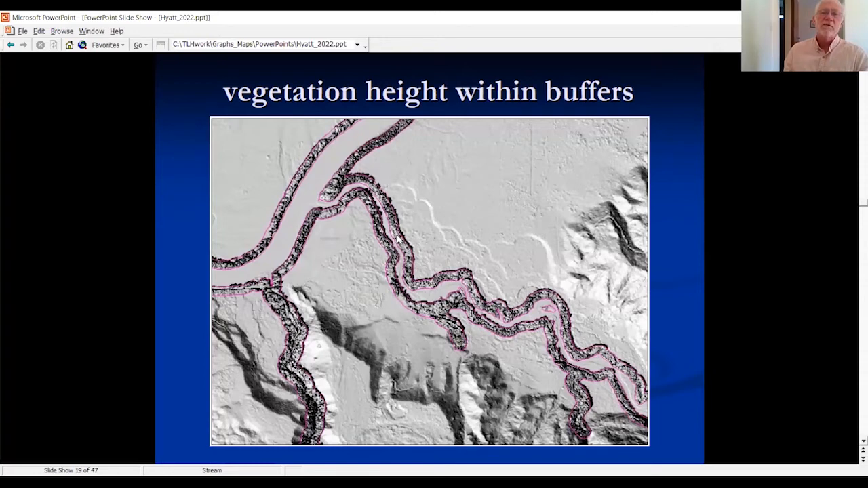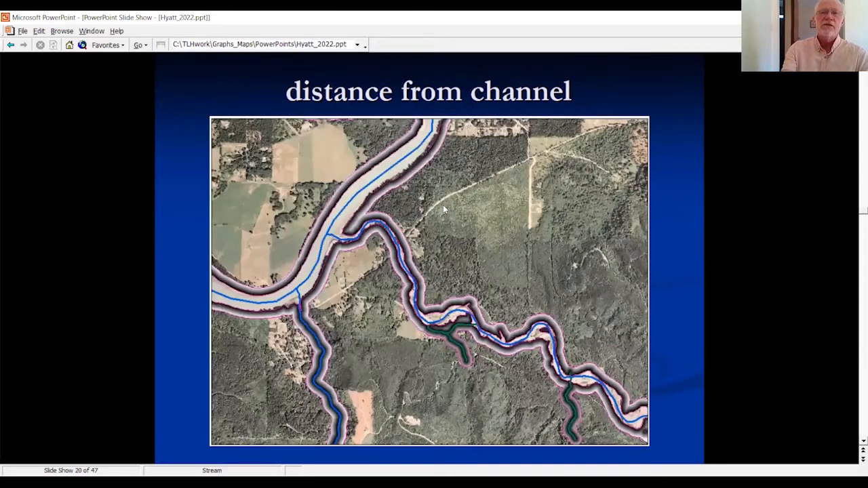But within the 150-foot buffer, you've got tree heights, and everywhere else you've got bare earth. And then using the same buffers and the distance from the channel of each pixel from the channel edge, you've now got heights of edge and the distance from the edge.